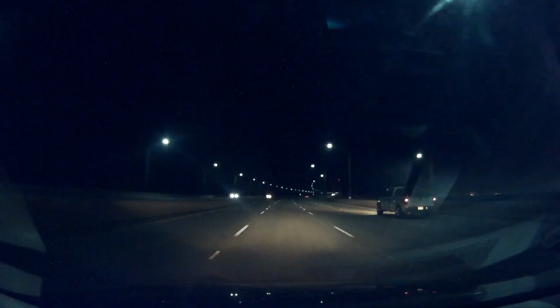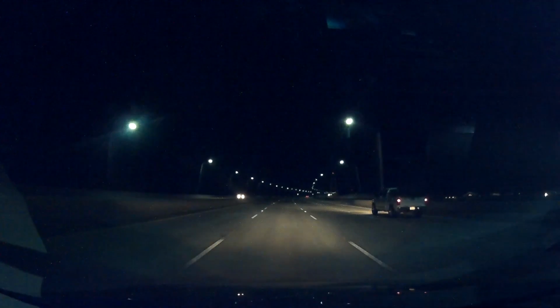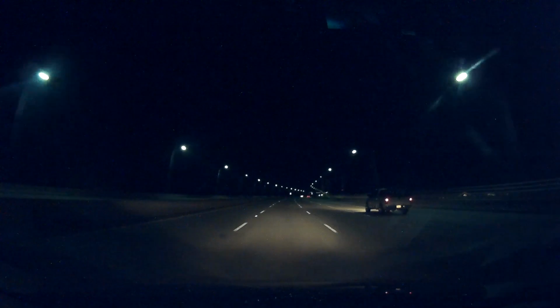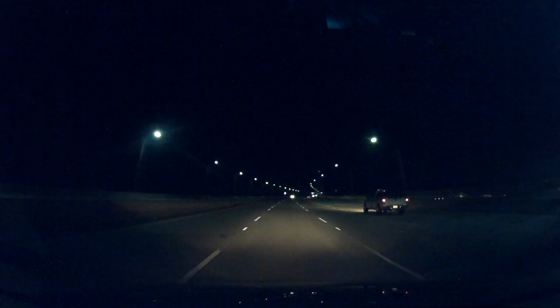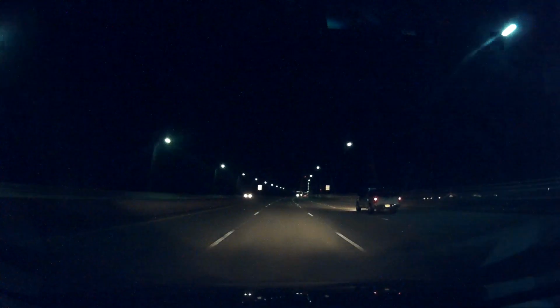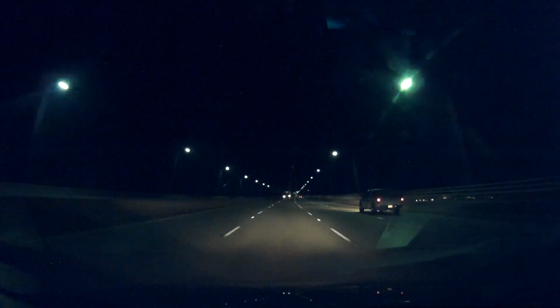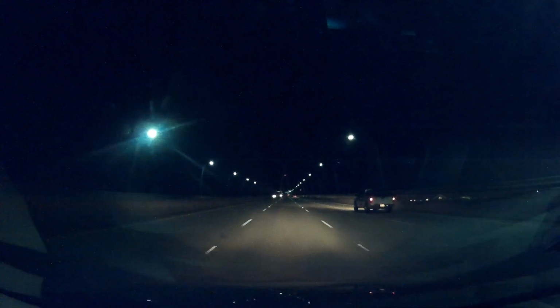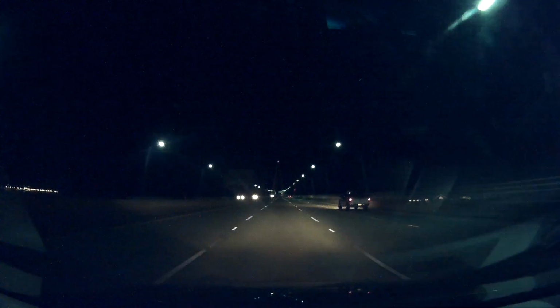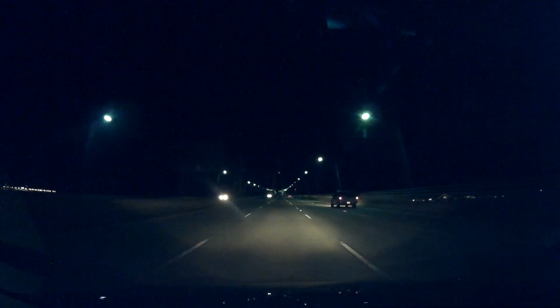So I don't know that you'll be able to see it very well. We'll see. Oh well, that's okay. Still a nice, pretty wide road, lit up with street lights.